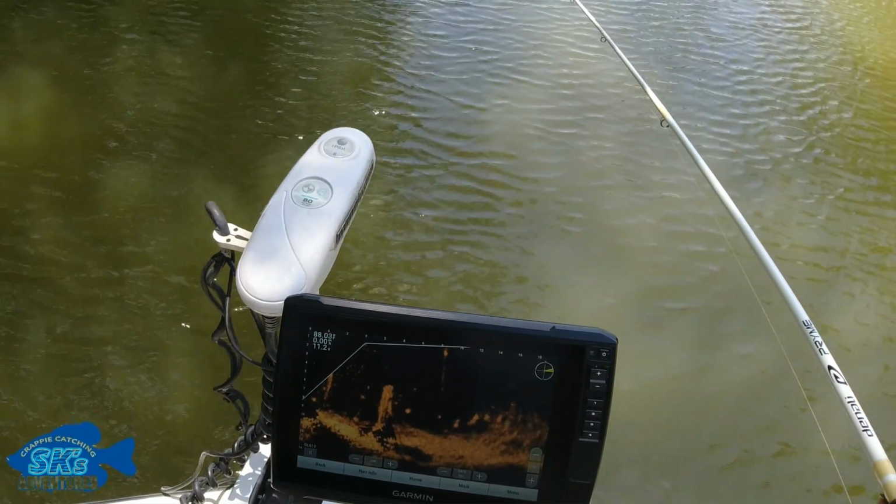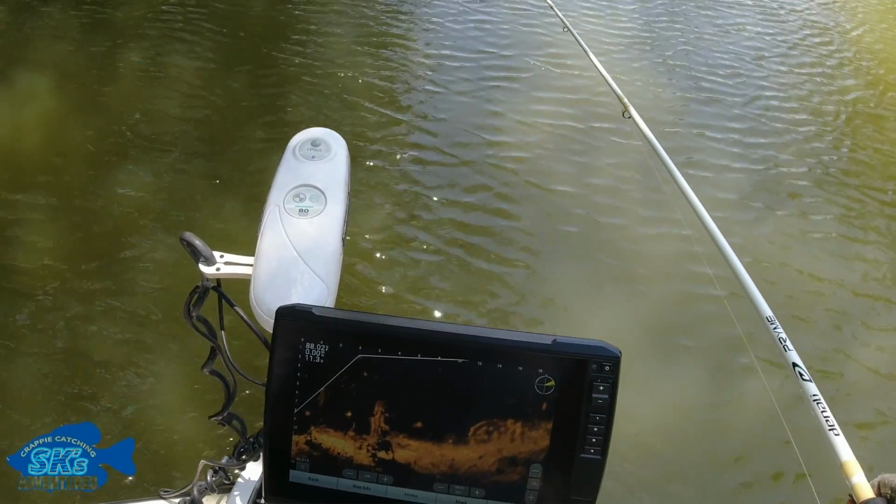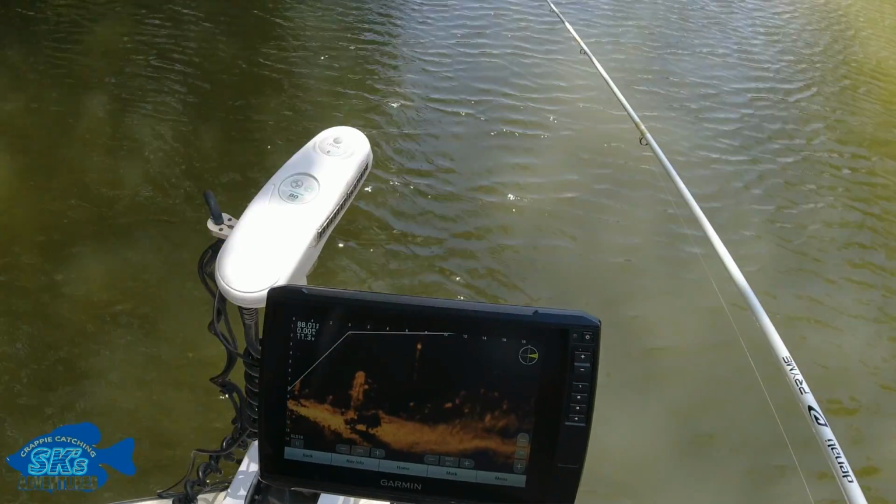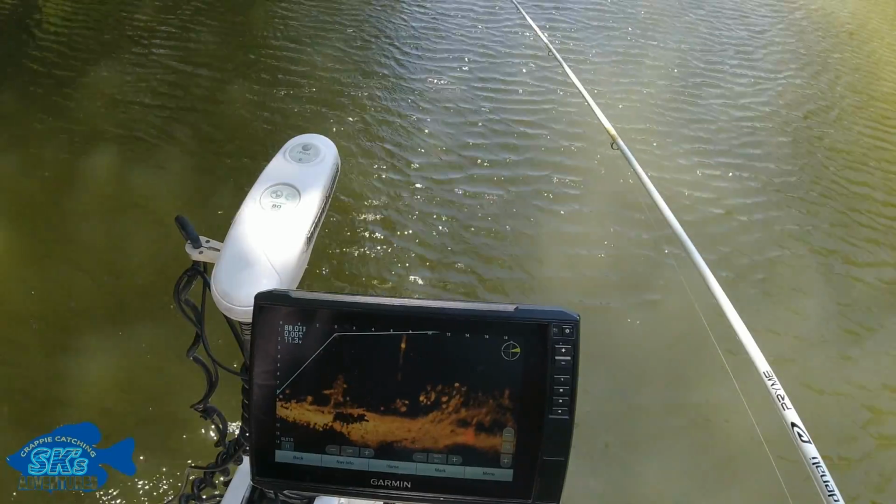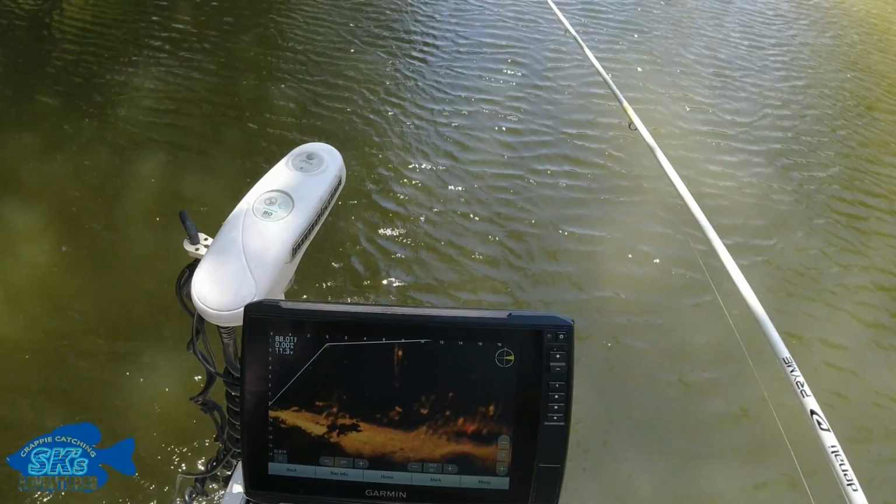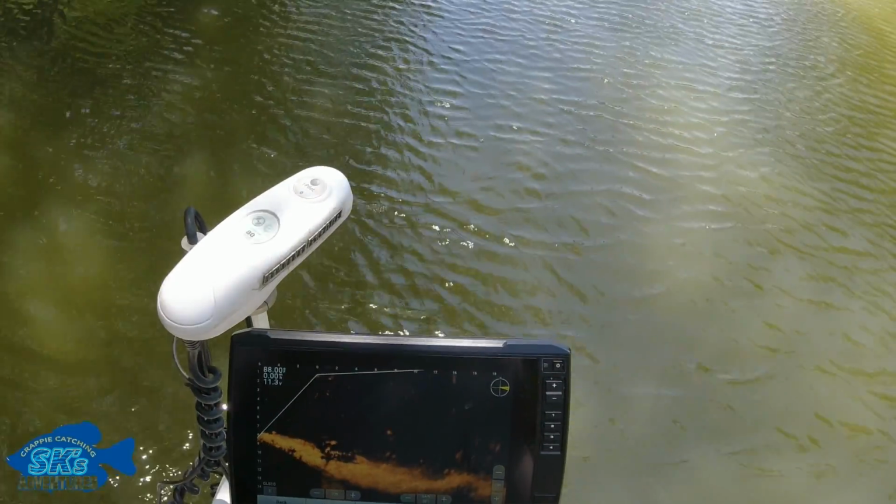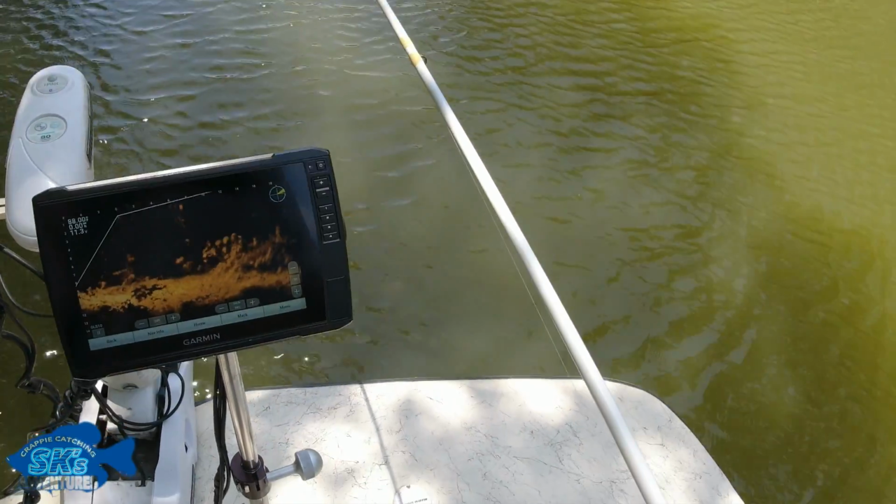But if you have Livescope, you can see the small fish that I'm passing over, and I'm targeting the bigger fish. And it's simple to do. All you have to do is watch that unit, and it shows you. Garmin Livescope shows you the difference between a small fish and a big fish. And there are several things that you'll need to learn to adjust on your unit.